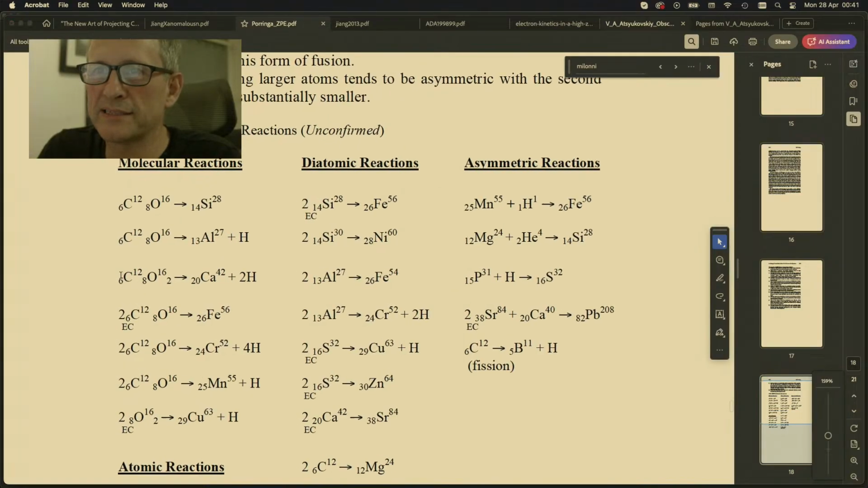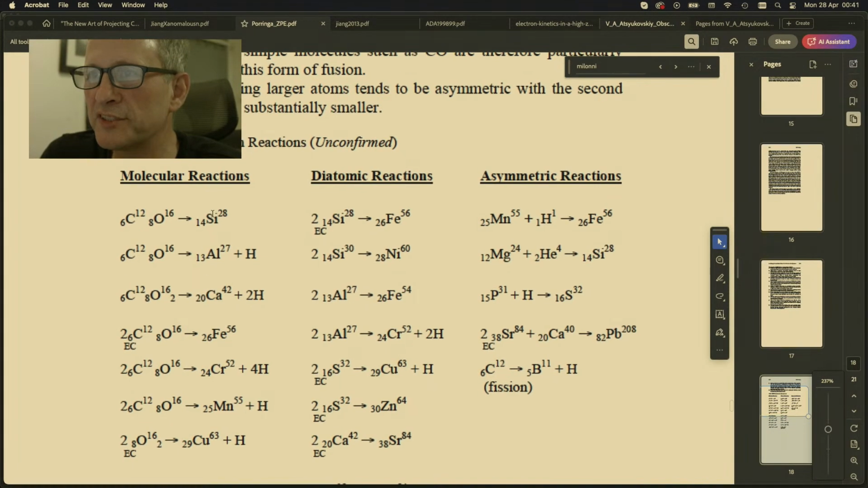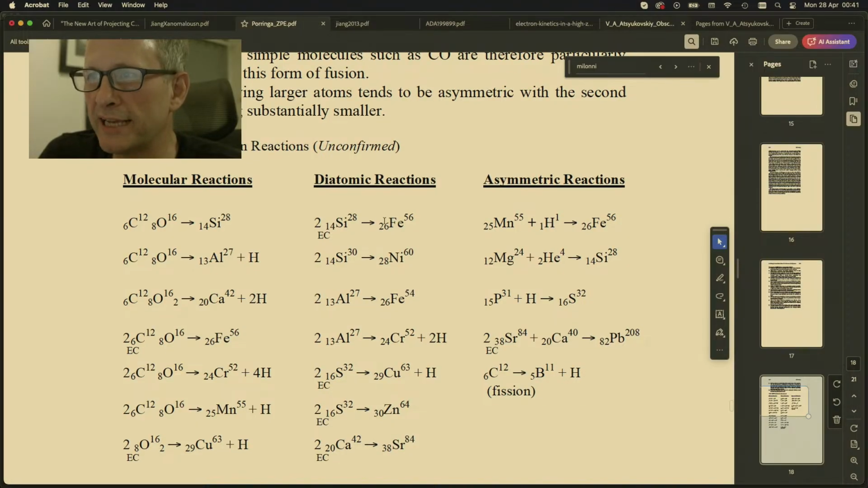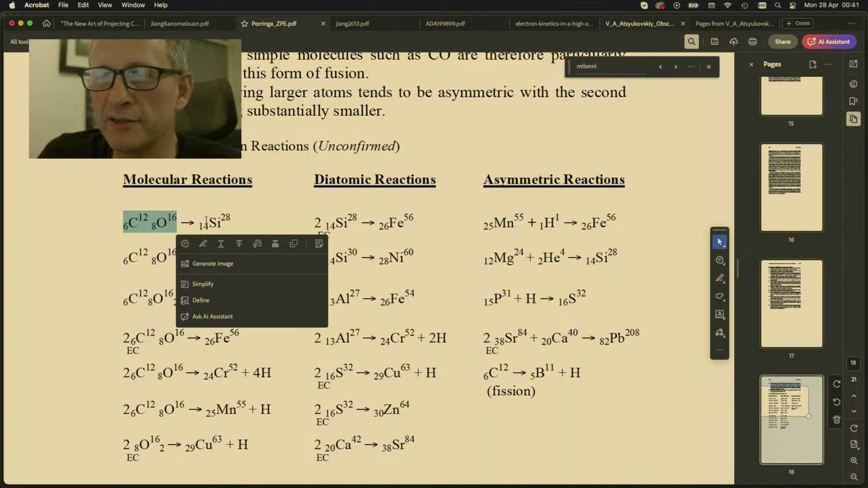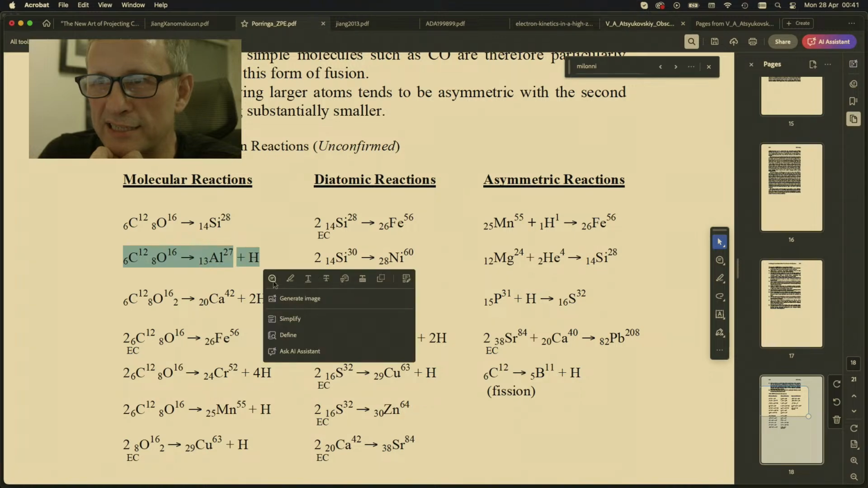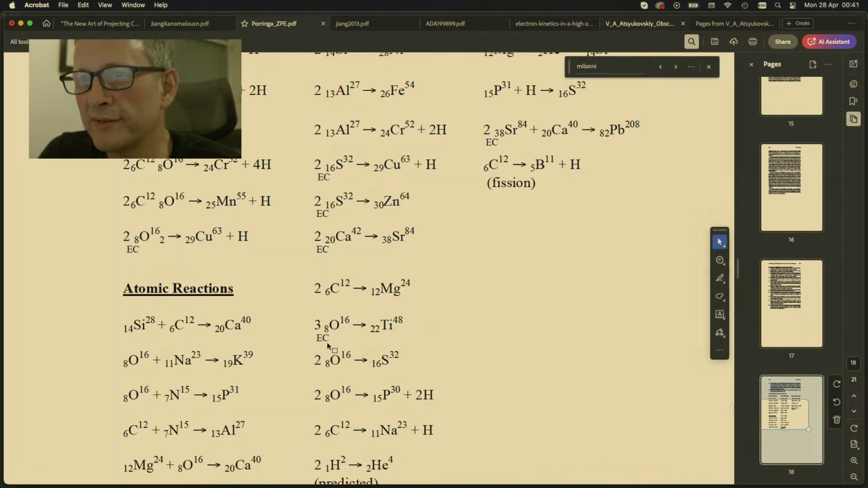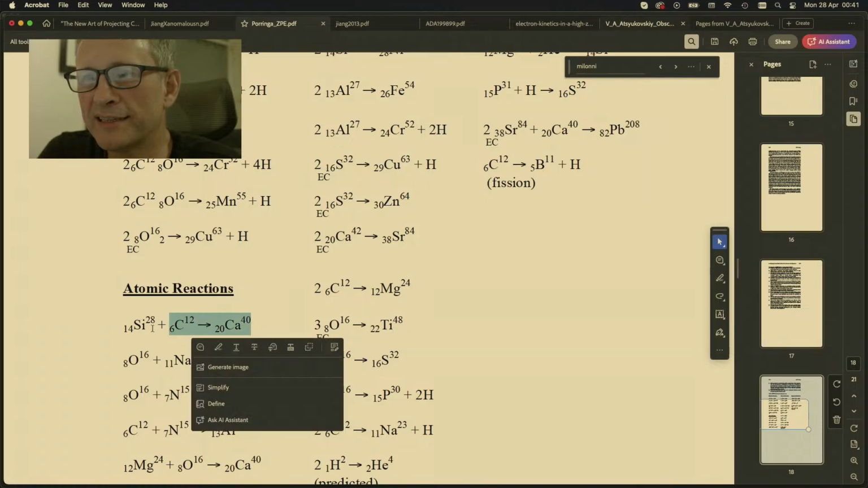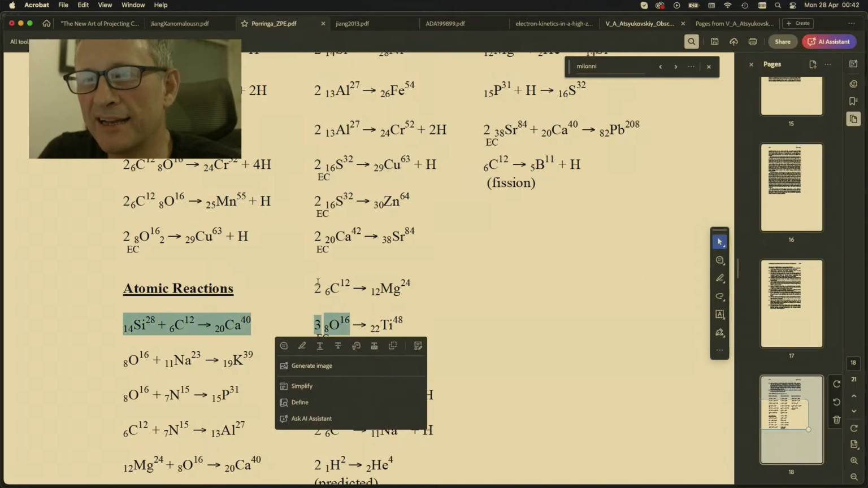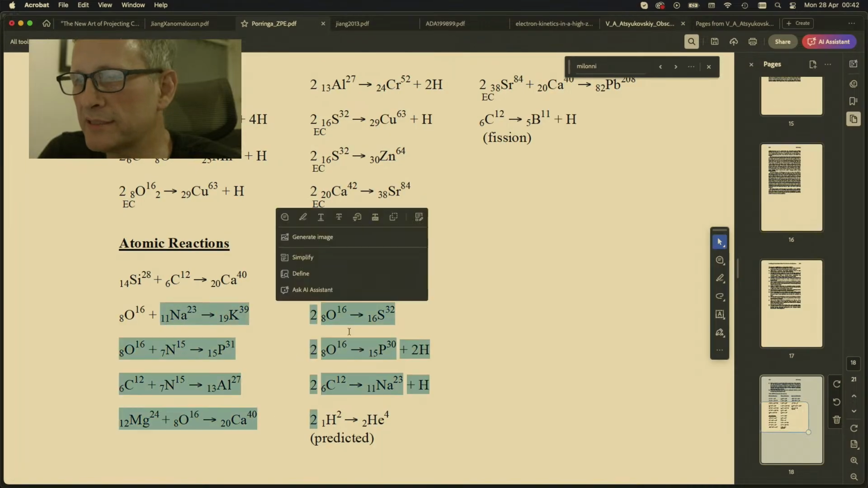And he talks about some lovely experiment predictions here that we've actually observed. Things like 2 silicon-28 go to iron-56. Yep, I think we've observed that. We've observed carbon and oxygen go to silicon-28. Yep, I think we've observed that. Carbon and oxygen go to aluminium and hydrogen. Well, I've discussed that recently. And so on and so forth. Lots of classic ones like this one here. Silicon and carbon go to calcium, and so forth. Many of these ones we've observed.